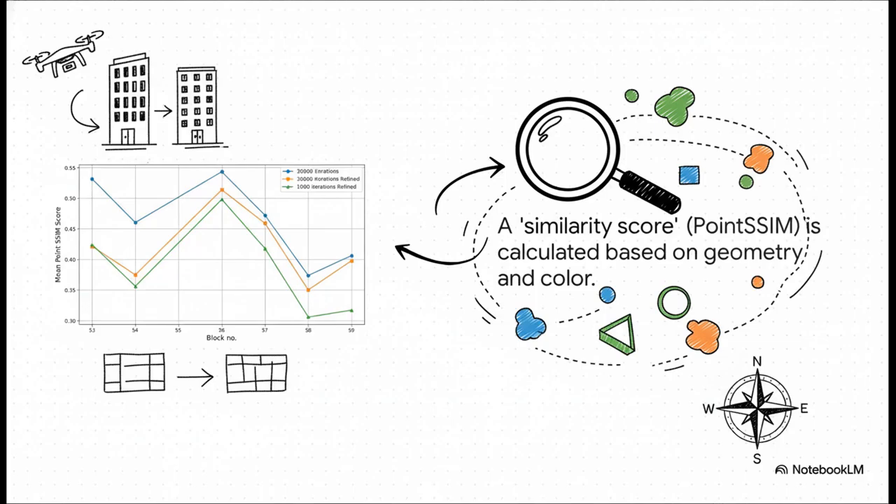So how does it know when it clicks? Well, for every block it tries, it calculates a similarity score. It uses this special metric to look at all the important details, the shape of the buildings, the angle of the walls, even the color. And it figures out just how well the video clue and the map block line up.